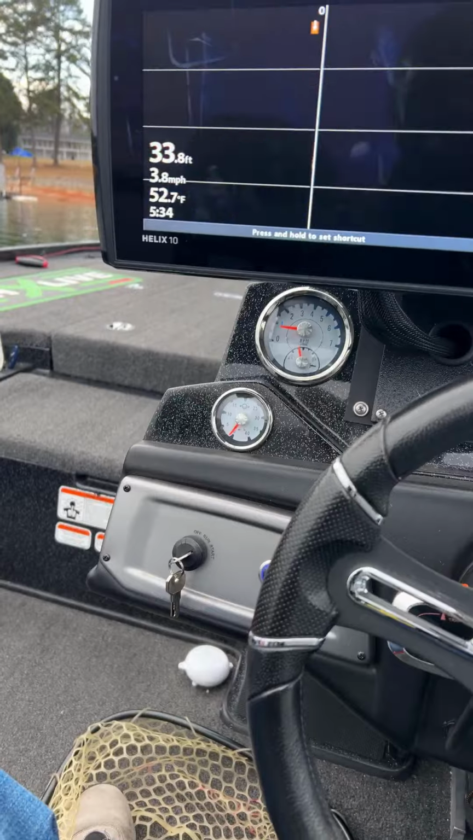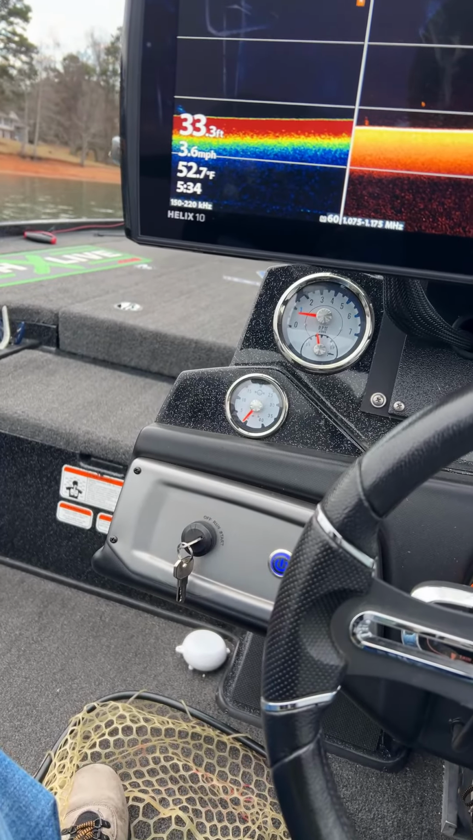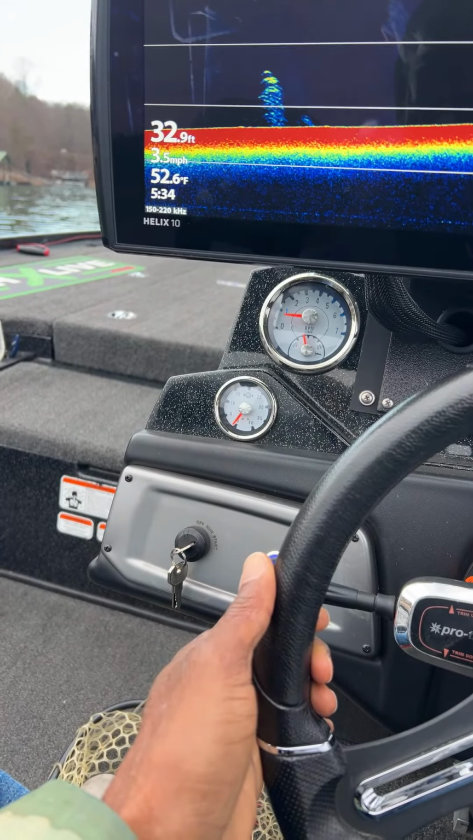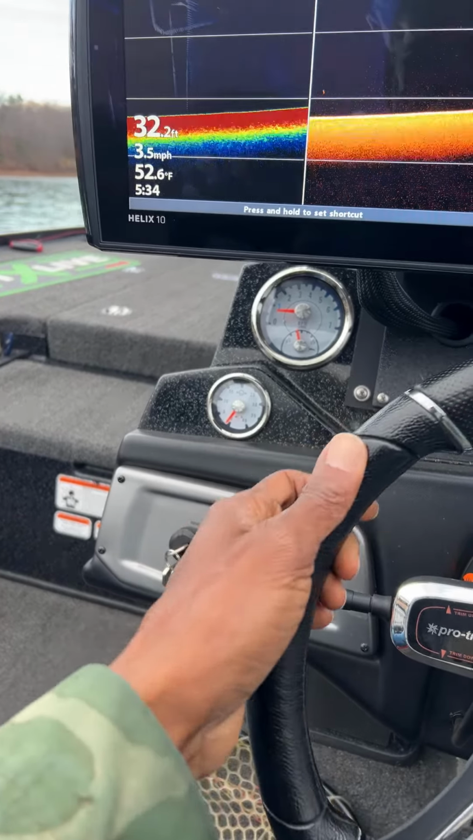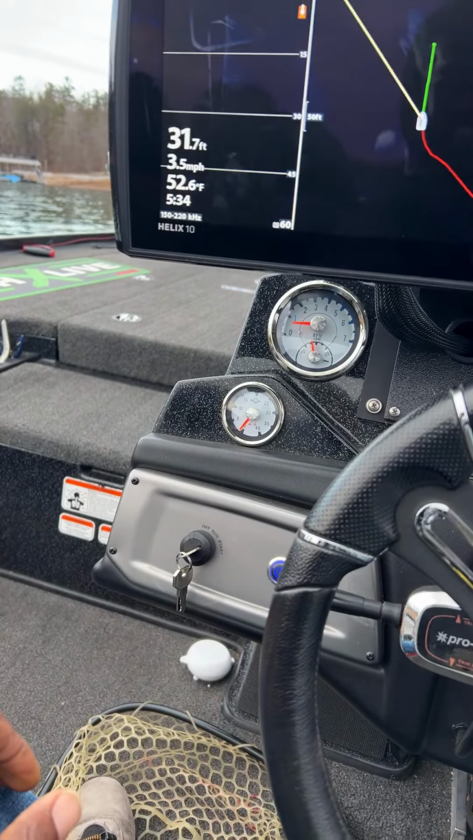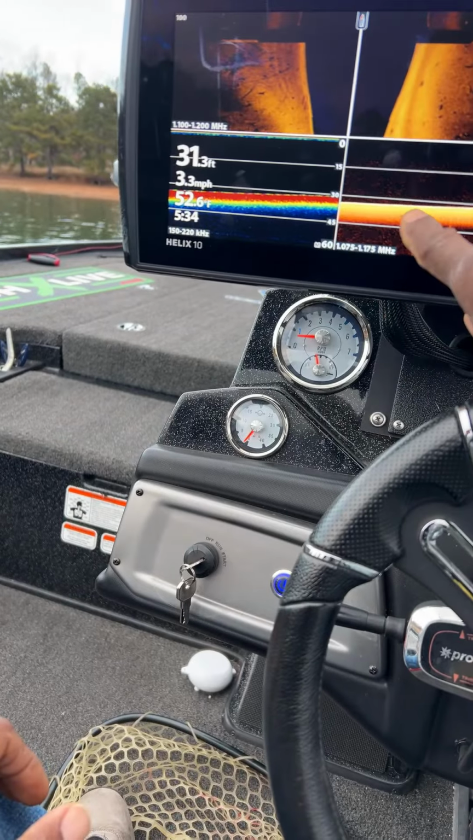You know what? Sometimes you can see them on side scan. So let me see. Did I set up side scan? I did not. Let's find side scan. We want down scan, side scan. Was that it? There we go.